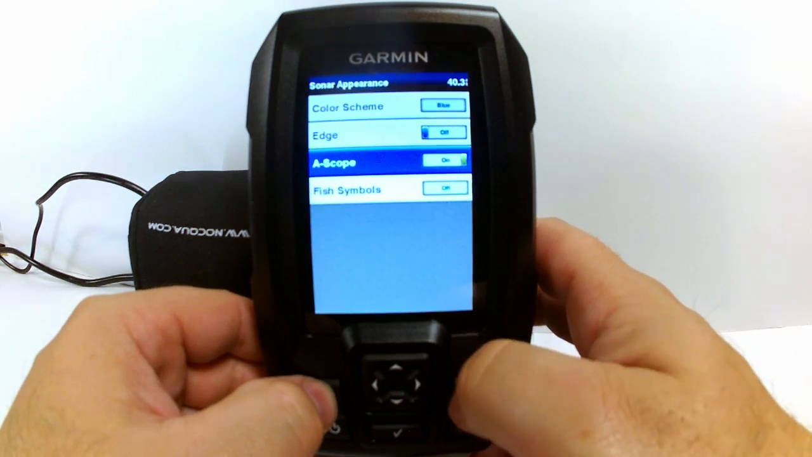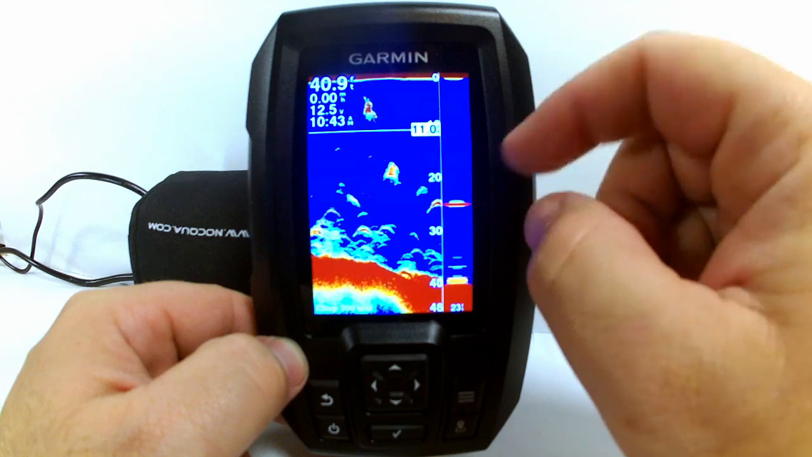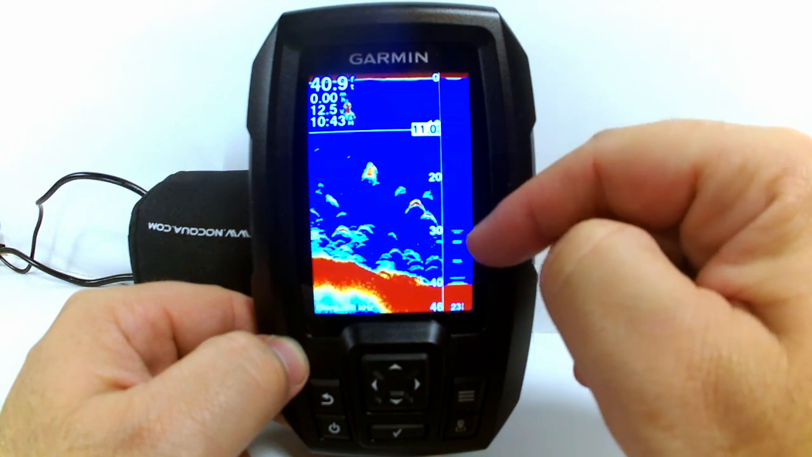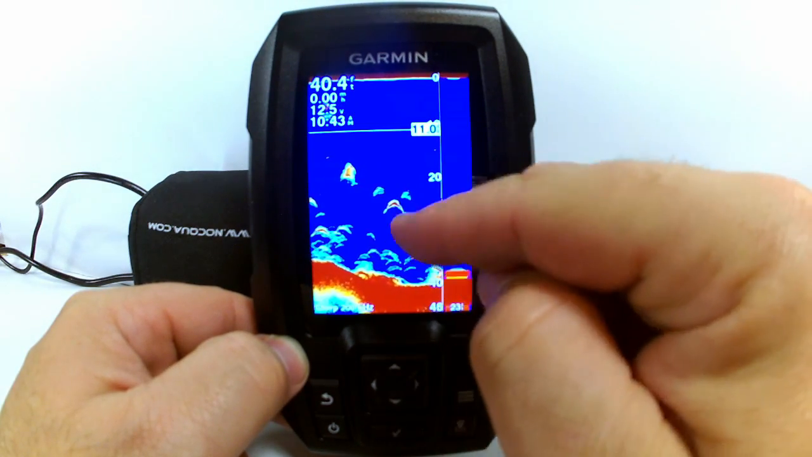Next we have the option for the A-scope, and basically all that's going to do is show a little bit of a flasher on the right hand side of your screen. So it kind of just gives you a little bit of exactly what's right now underneath the boat or kayak symbol as far as what's getting ready to come across the screen. This is more real time, and this is going to be a little bit in the past.